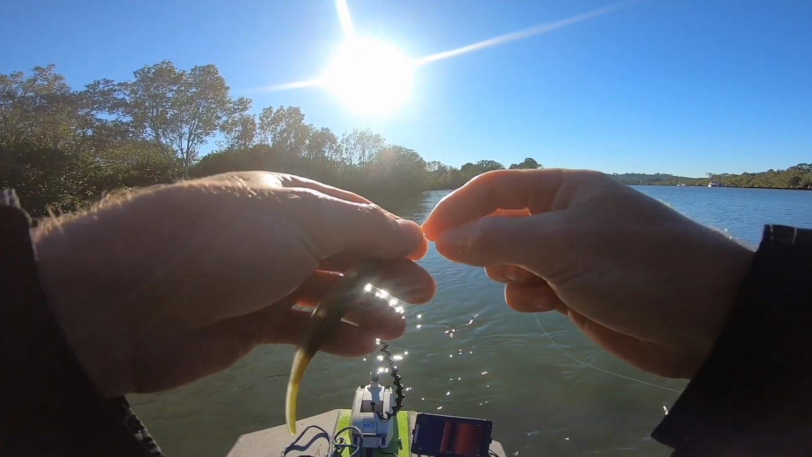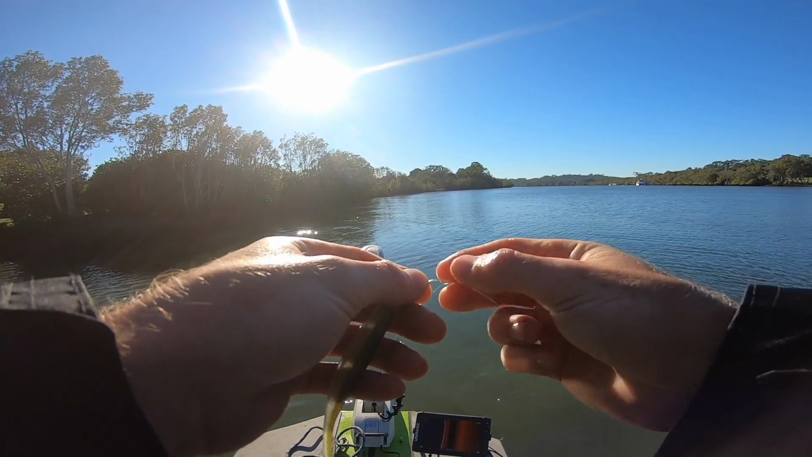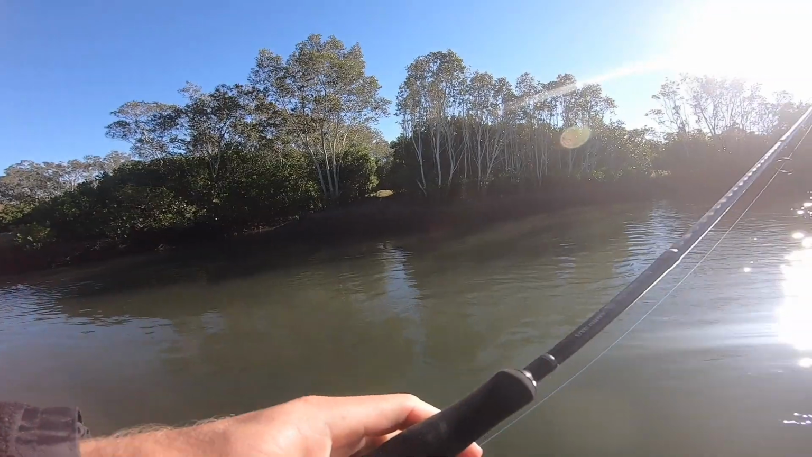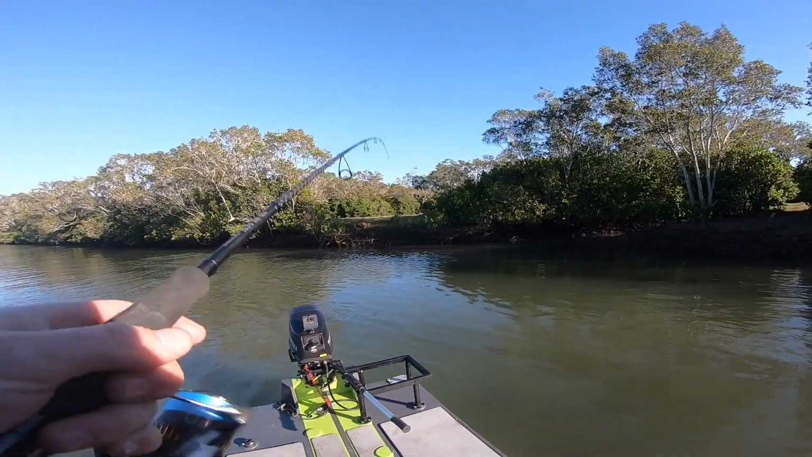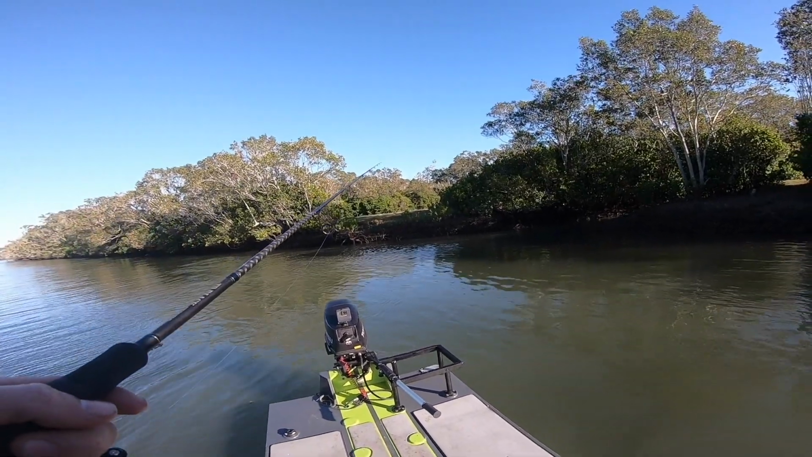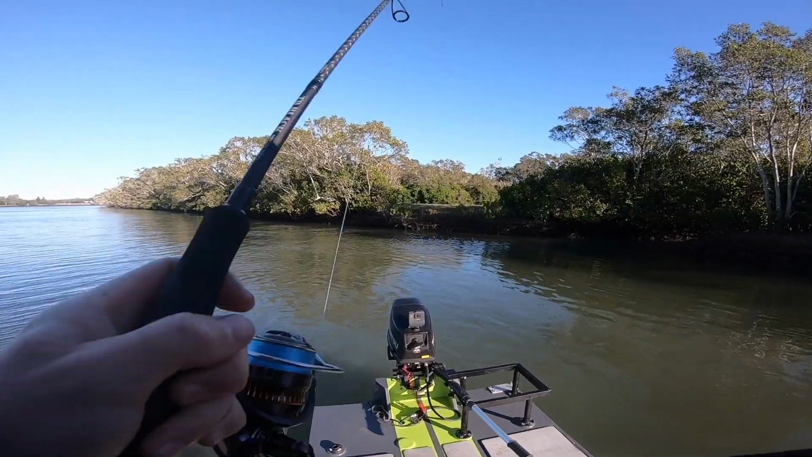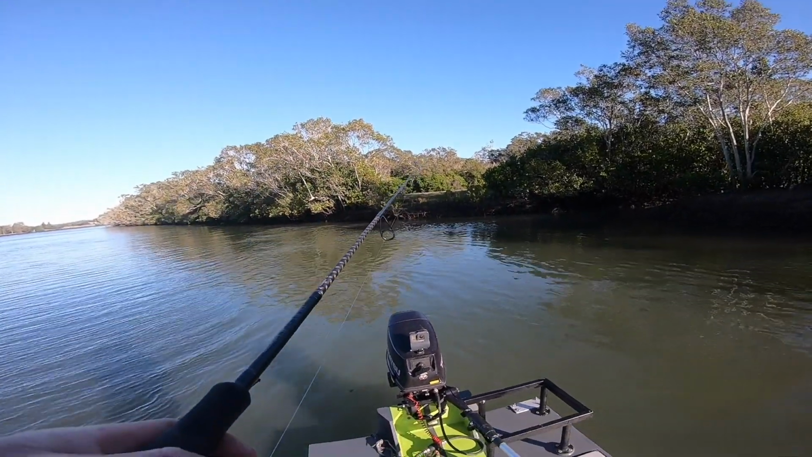I'm already bored of it, so I'm going to tie on this little flick plate that I bought the other day, and I'm just going to work the edges a little bit. Here we go. I got a little I think 1/8 jighead on there, so I'm just going to see if we can rustle up some smaller fish before we keep failing at this bigger fish.